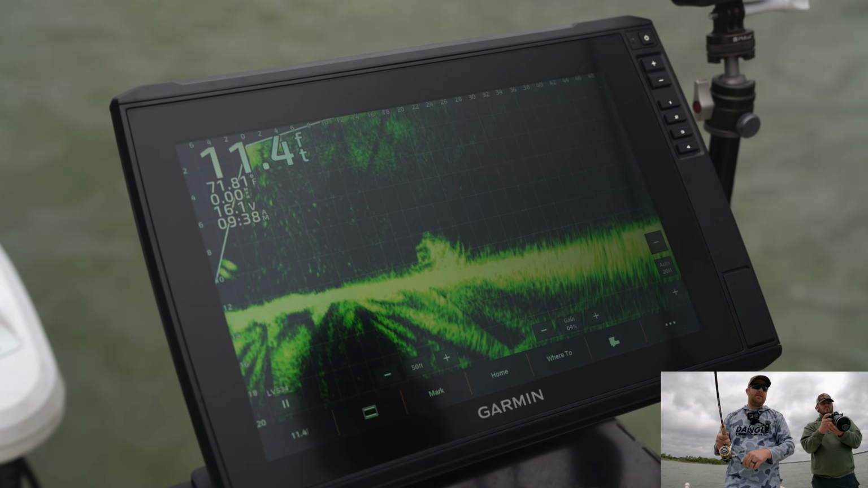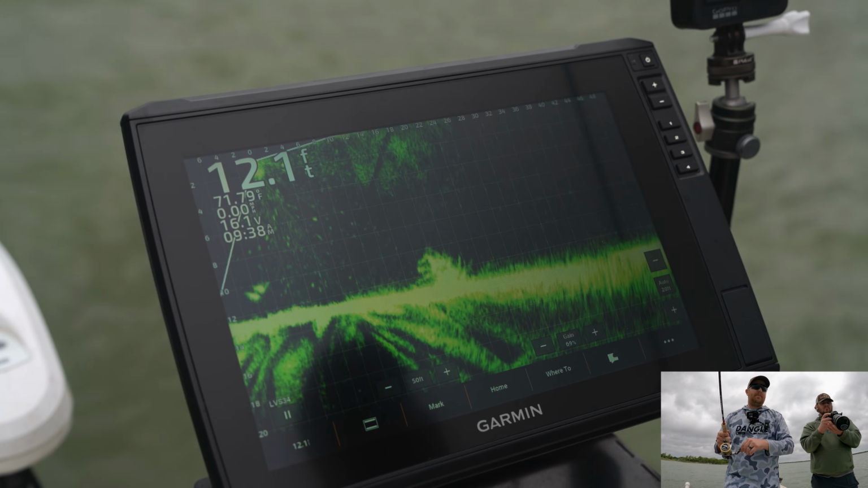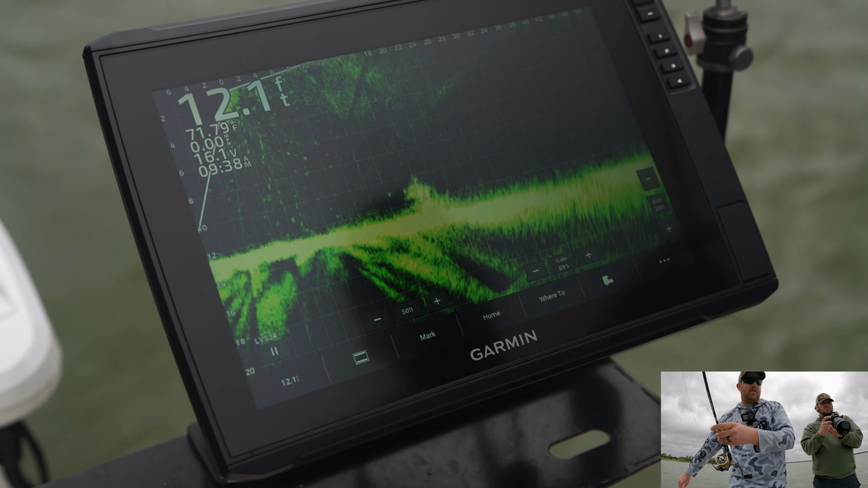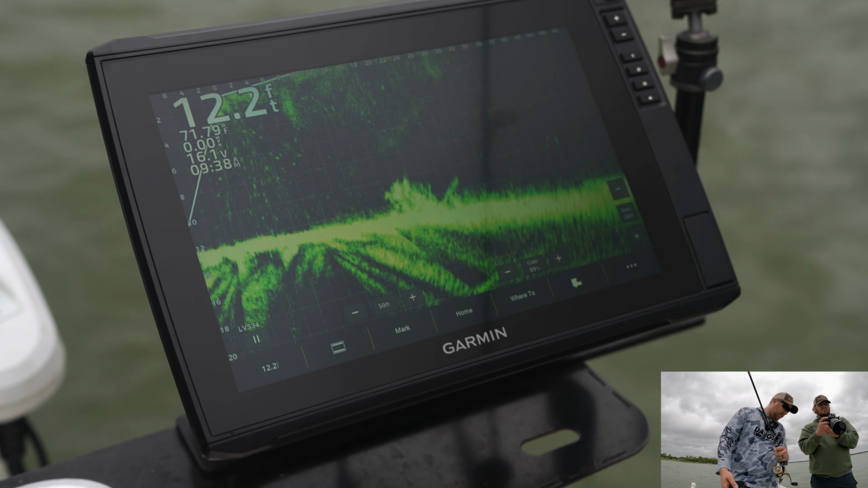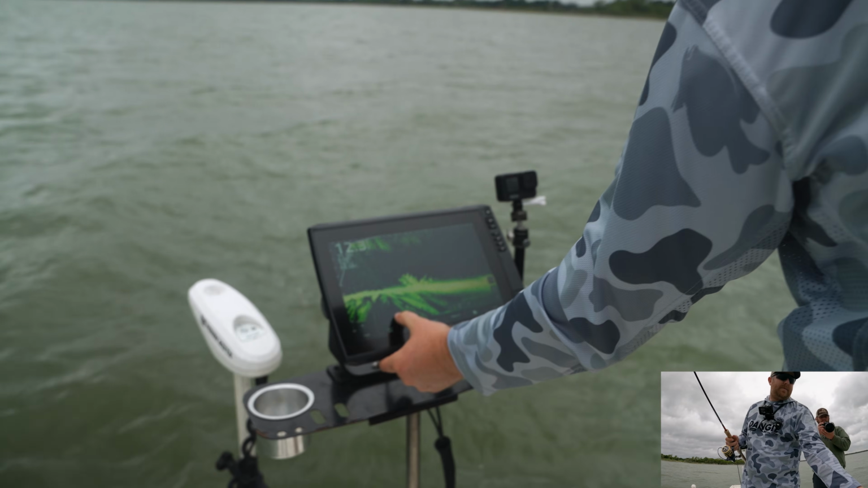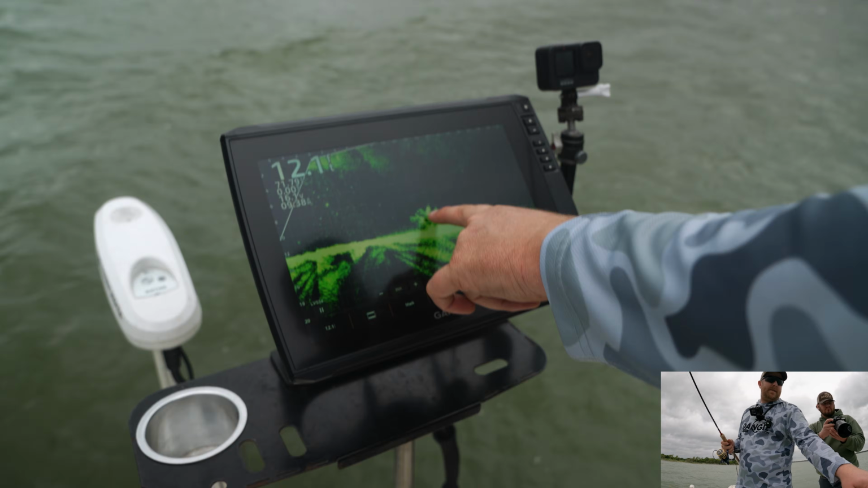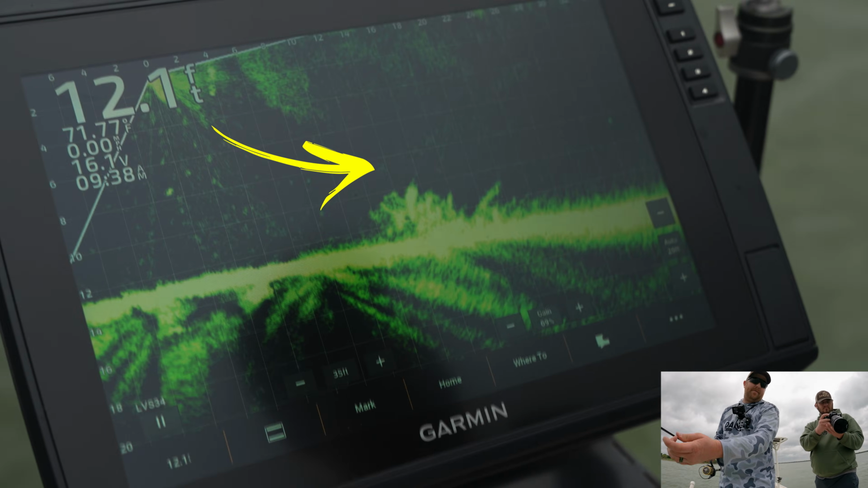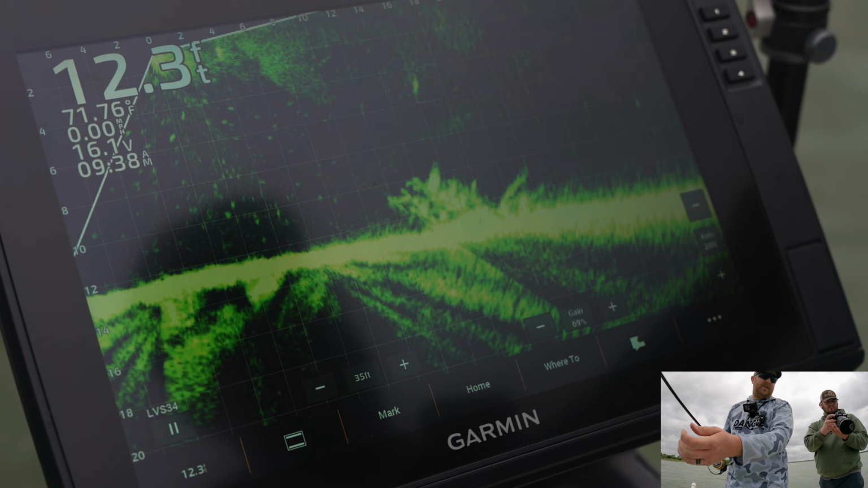So here we go, let's go over this pile. Looks to be like there's a couple of eaters in there, which is good news, but they're not chasing. So let's push up to it a little bit closer, see if we can't dead stick on them a little bit. So now we've pushed up, let me zoom this back into reality, and look at that big old humdinger right there at 16 feet. So that 16-foot fish is one that I am very, very interested in. So I'm gonna drop right on him.